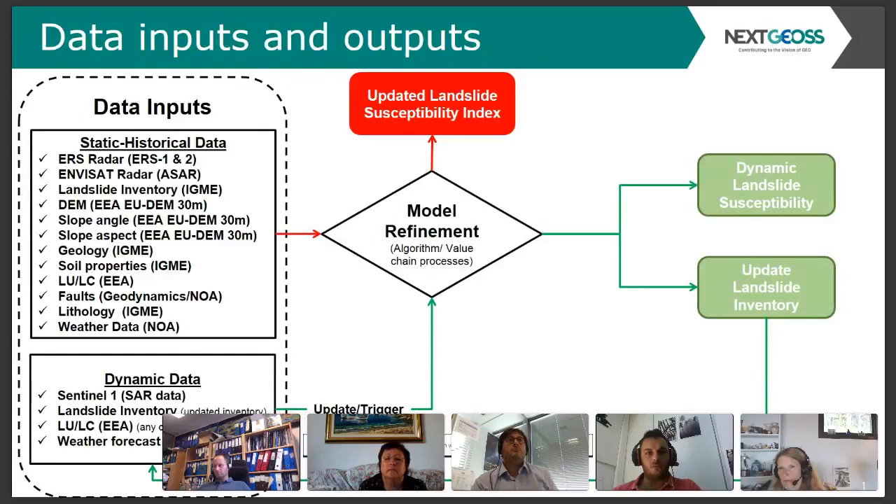Now, this is the process of updating the landslide susceptibility index. Notice that the dynamic data here are the Sentinel data, are the weather forecast data. We can also have the landslide inventory that is updated from in-situ observations, and this will be done by the end user. And also we can have even the static geospatial layers be dynamic in terms of updating the land use land cover after a severe forest fire, which is an important parameter for landslides.